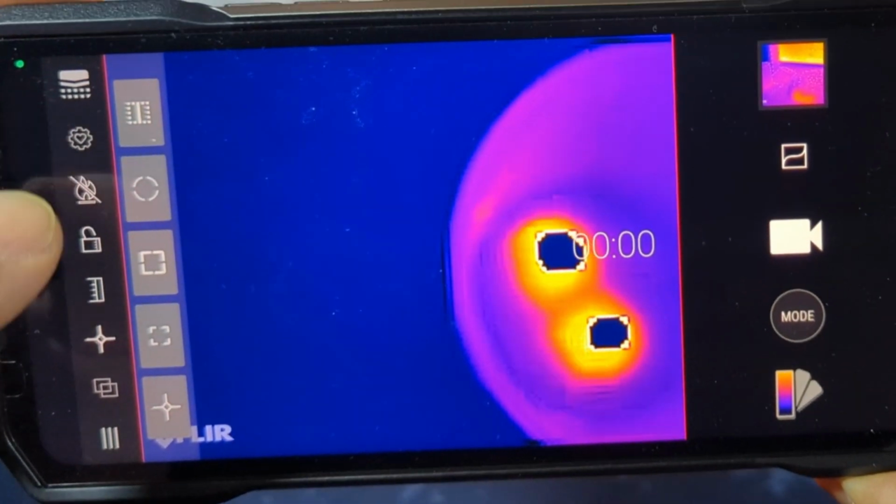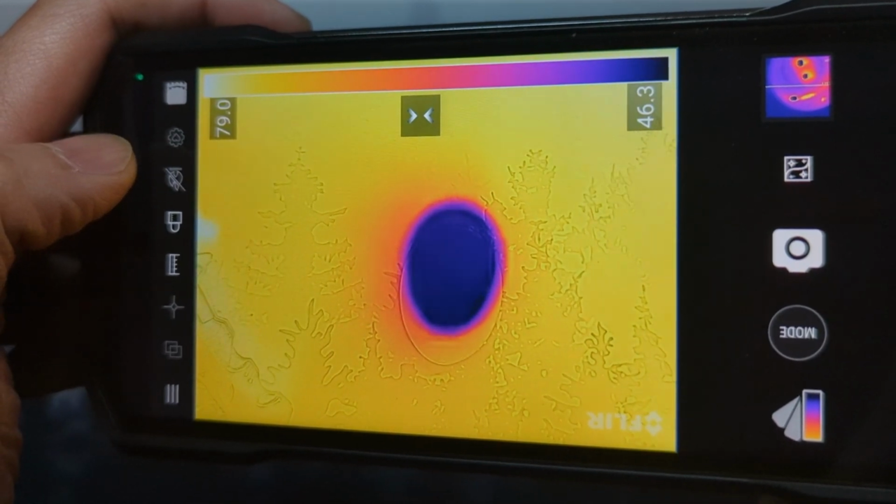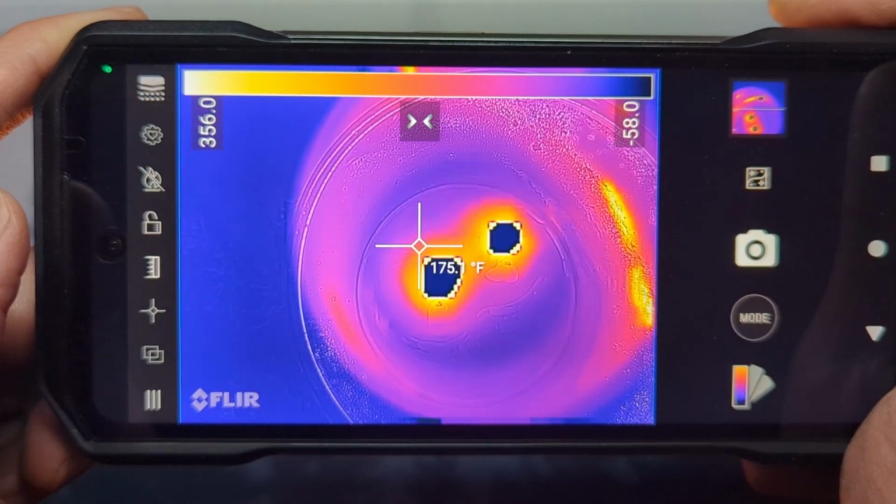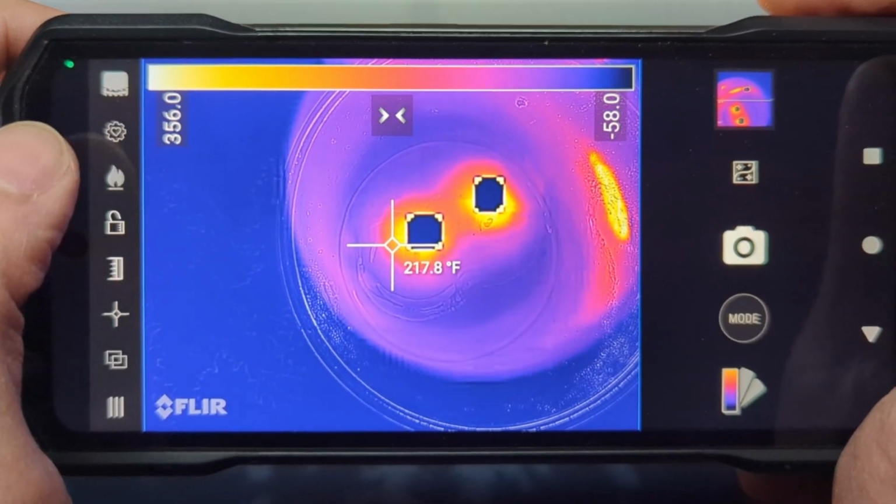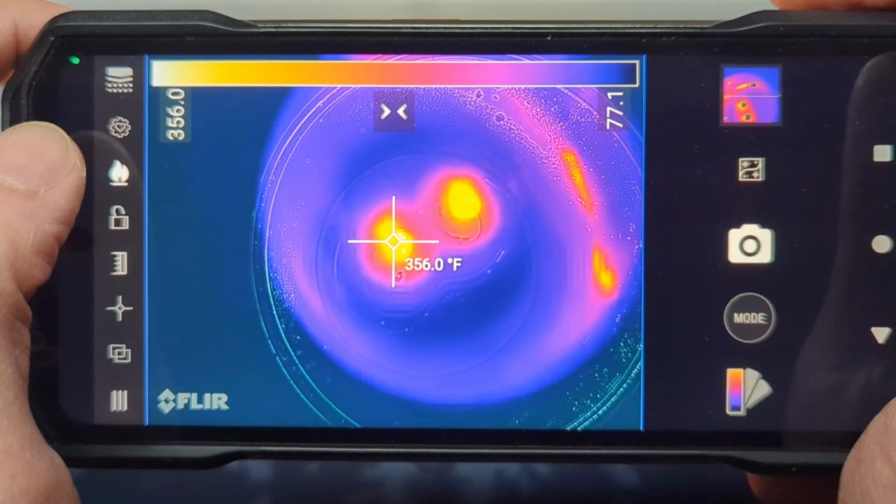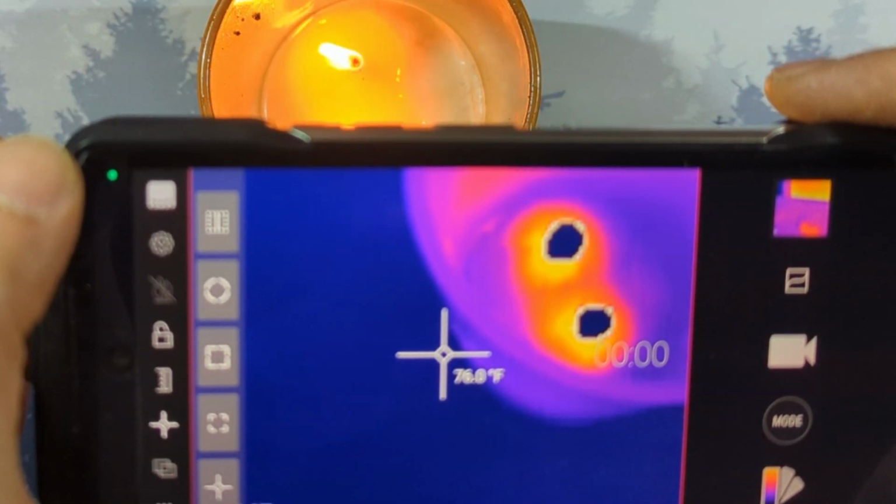For the other tools, you can get a screen spectrum that shows the range of temperatures on the current image. Hit the lock icon to lock the range in place. If you move the camera out of the image, the spectrum range won't automatically adjust. The flame icon toggles a high heat measurement option. You see, if I'm measuring the fire, on the point of the fire, it gives a weird reading, or it says above a certain temperature. If I toggle it on, it can read higher temperatures. The icon above that is to save your settings, and the one after that is a manual recalibration of the screen for the heat map.